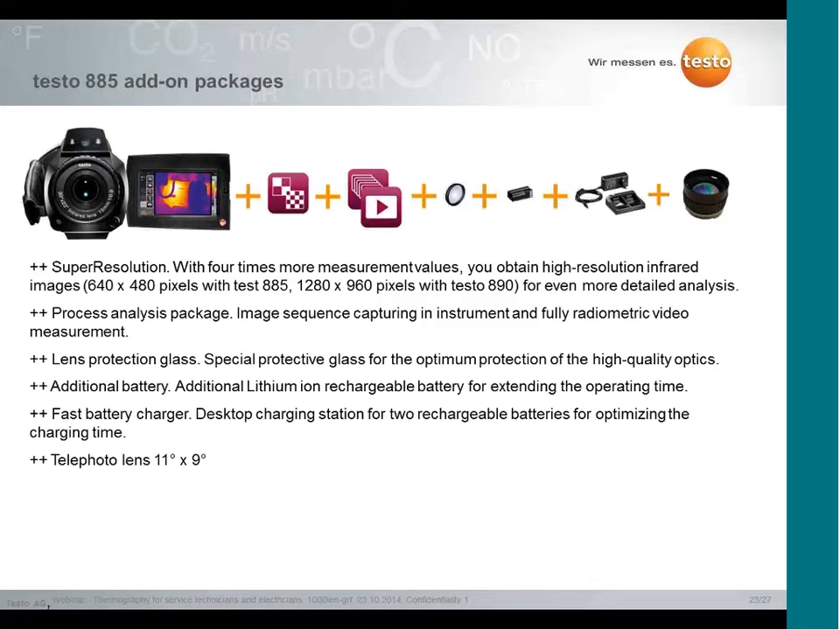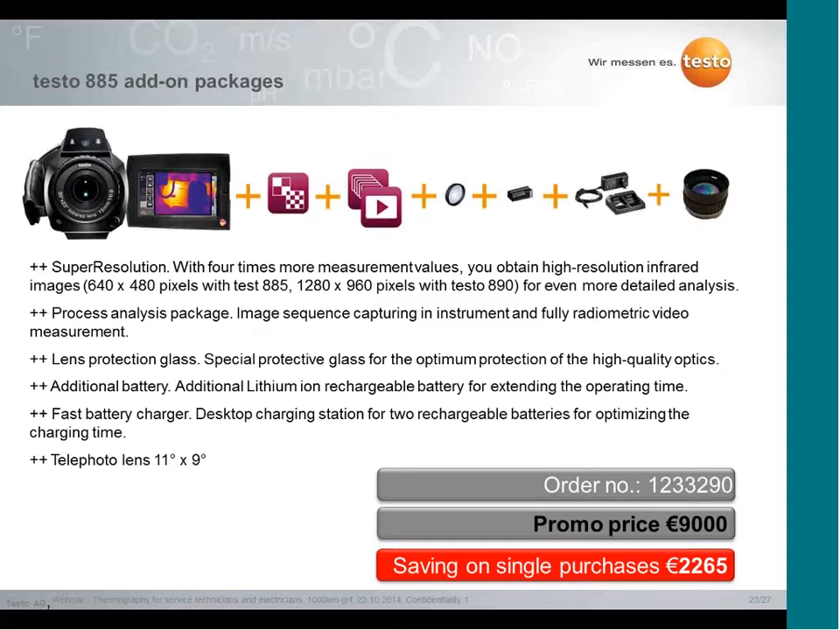You get the process analysis. You get a second tele lens included, and further accessories. We offer it for a promo price of 9,000 euros, and your savings compared to single purchases is more than 2,000 euros.